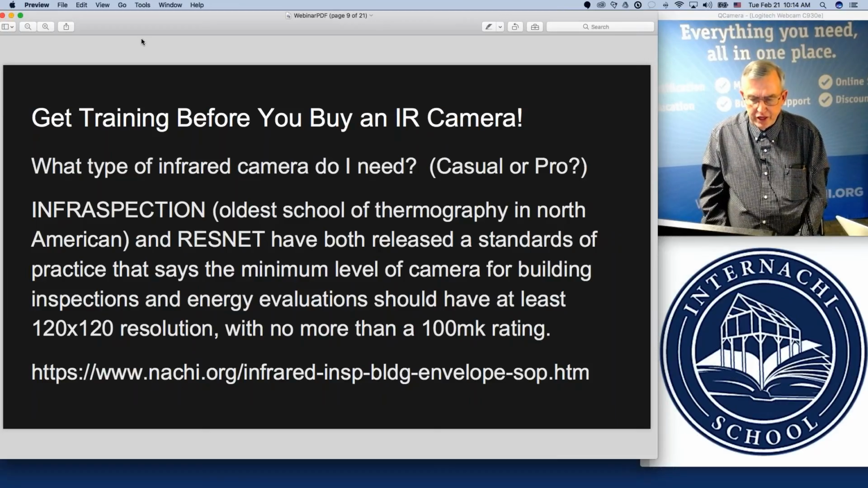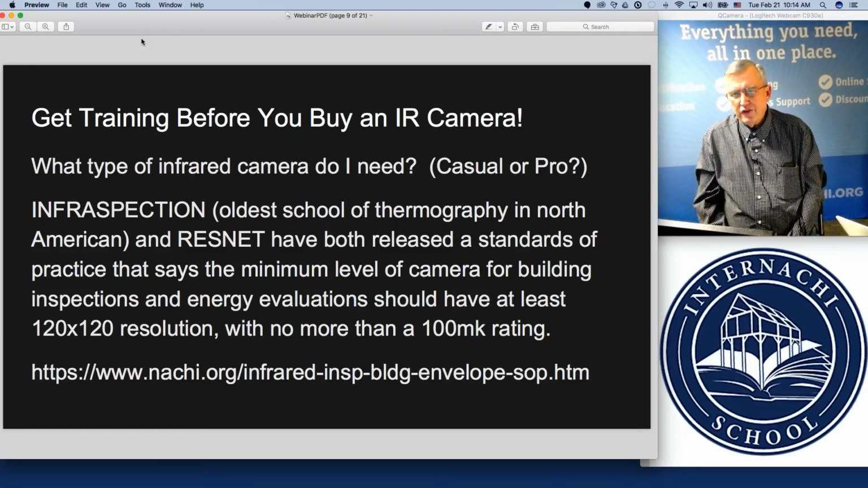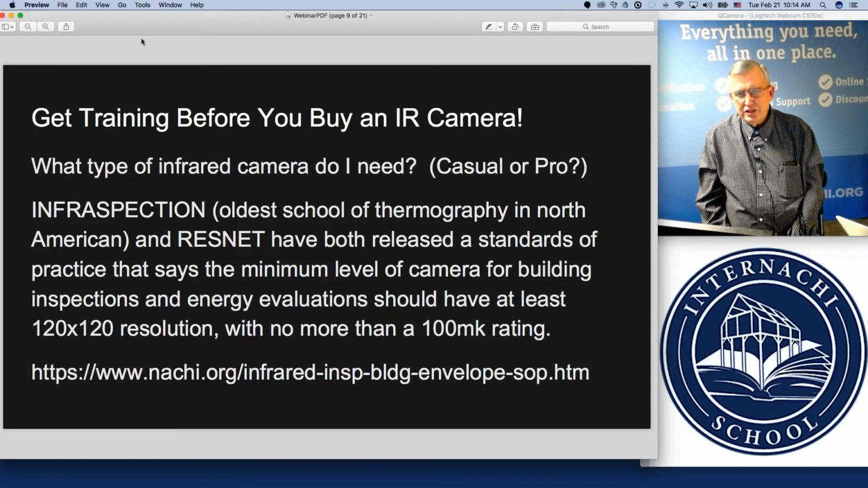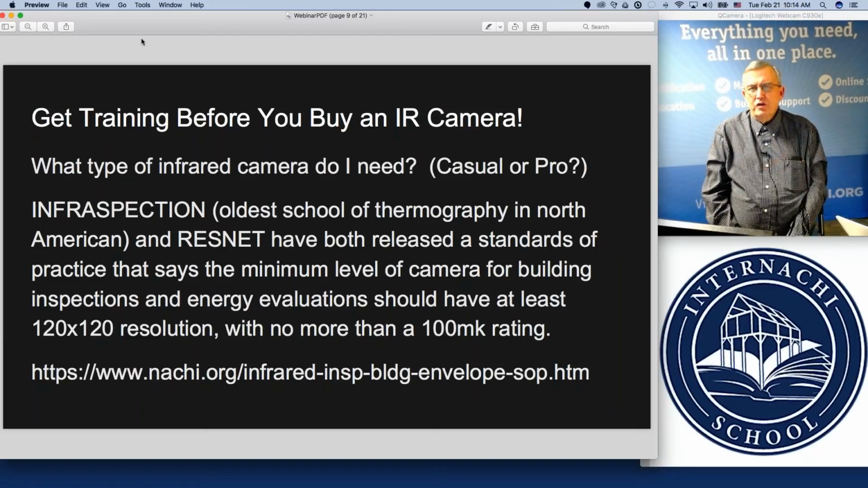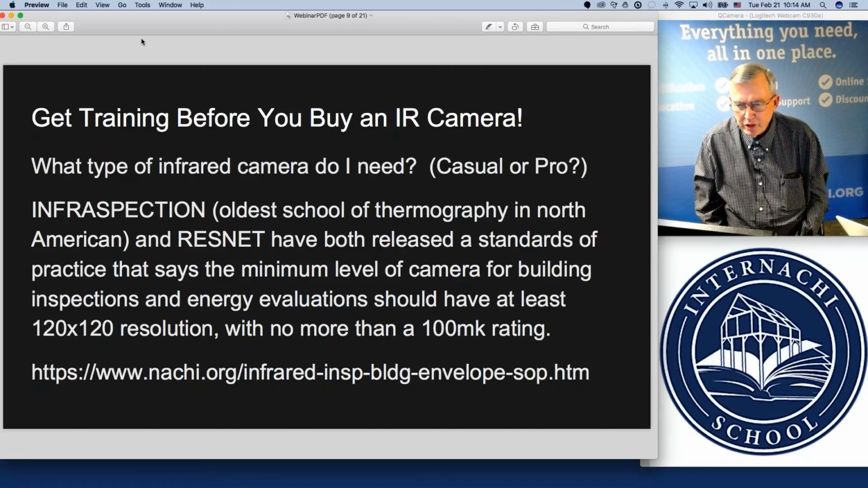Sometimes people just want an infrared camera that they can keep in their toolbox, use it to verify different things, just pull it out when they see something that they feel is important and they wish they had an infrared camera in the toolbox to verify something. And this is what I call more of a casual use. And in that type of plan, if a person wants to utilize an infrared camera, some of your low resolution cameras can indeed work if you're just getting started in thermal imaging.